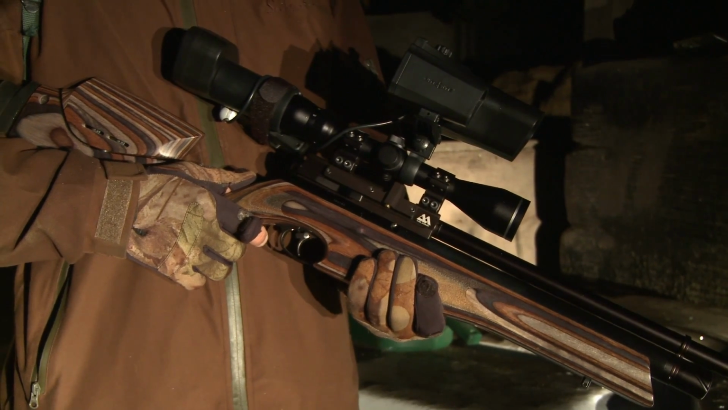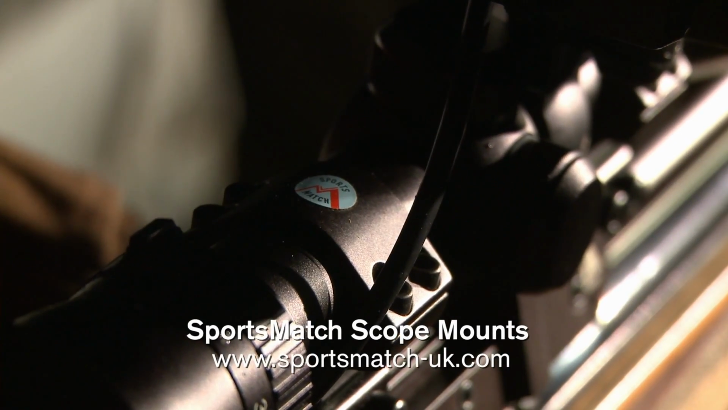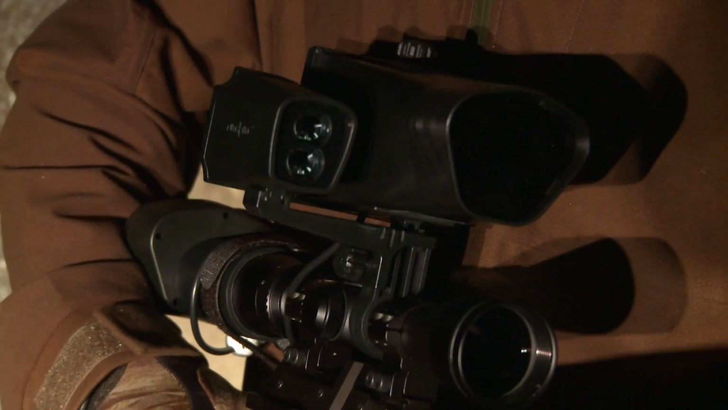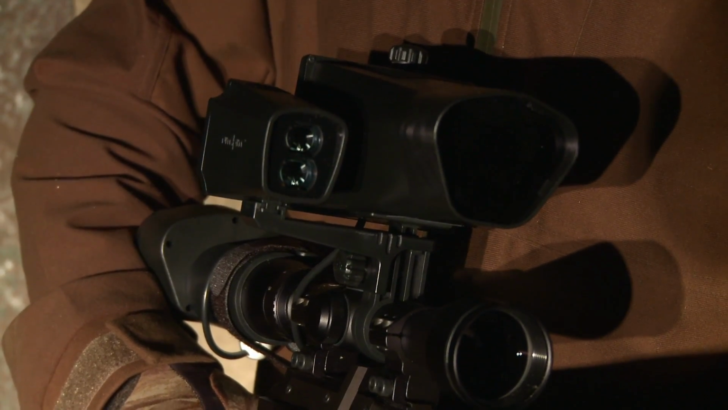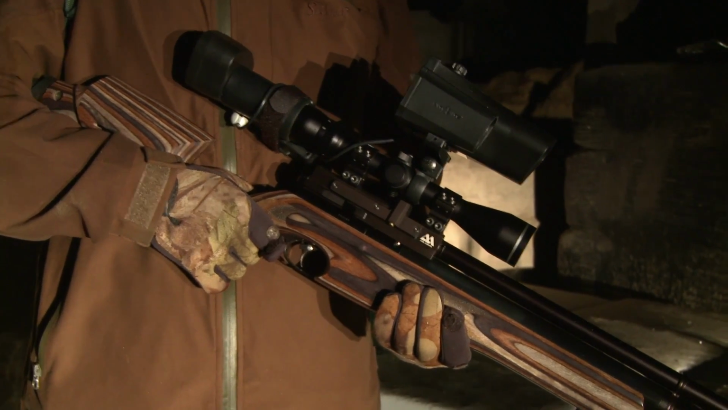The scope is the MTC Genesis UL, and that's attached with sports match mounts. But the most obvious piece of kit on the combo tonight is the NiteSite Wolf, and that's in the new R-TEK guise, which boasts some fantastic features including one-touch recording and quick focus. However, I talked in some detail about this piece of kit when we were out rabbit shooting with it a few weeks ago, so I'll leave it at that for now.